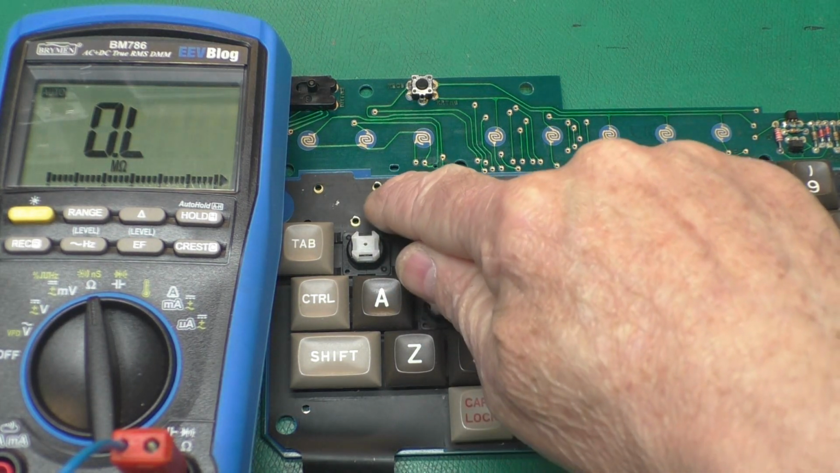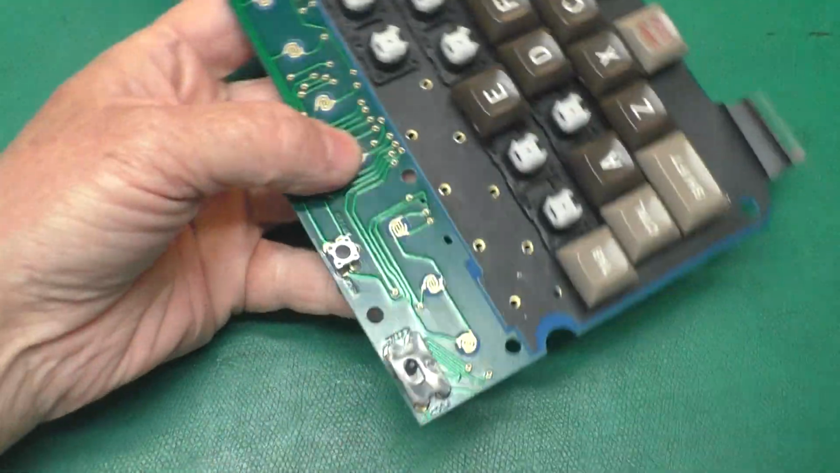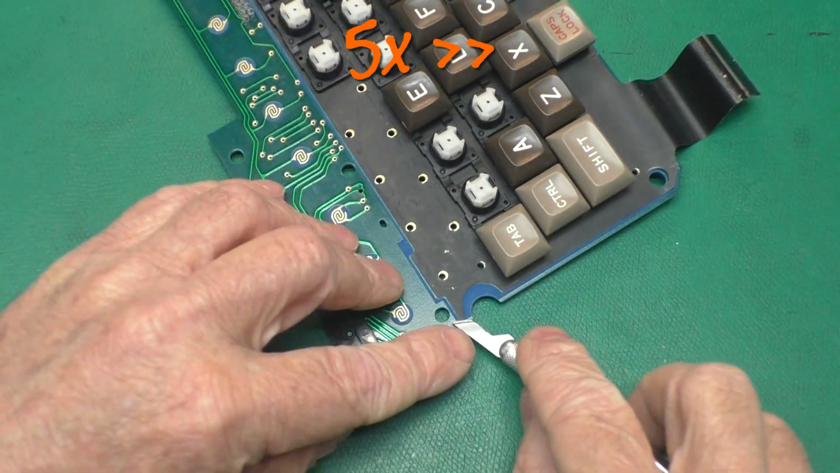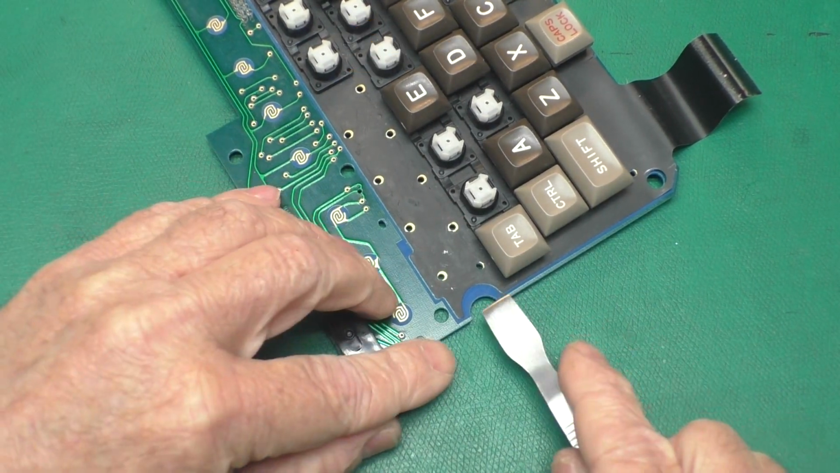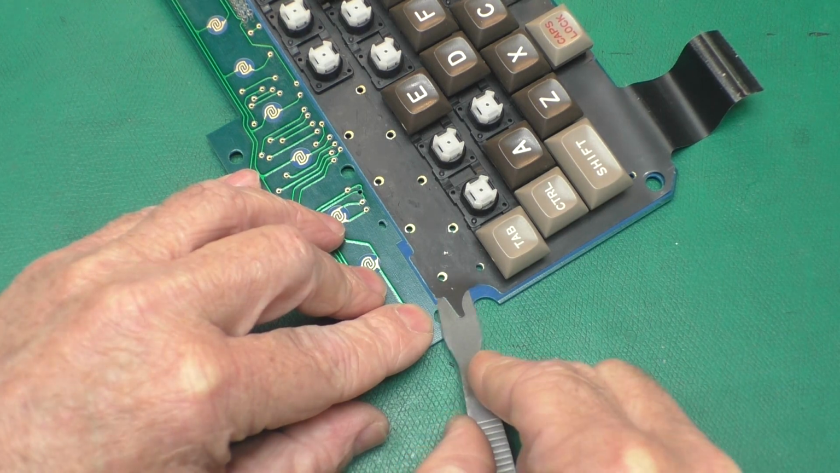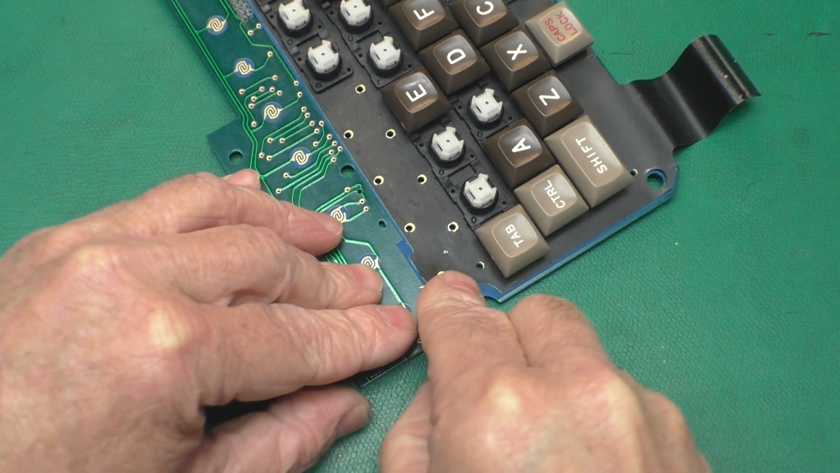Okay, so we'll try to peel this apart now and see what happens. I definitely did not intend anybody to ever take these apart. Try to use a spudger, which is not sharp. Take less of a chance of slicing something that way.